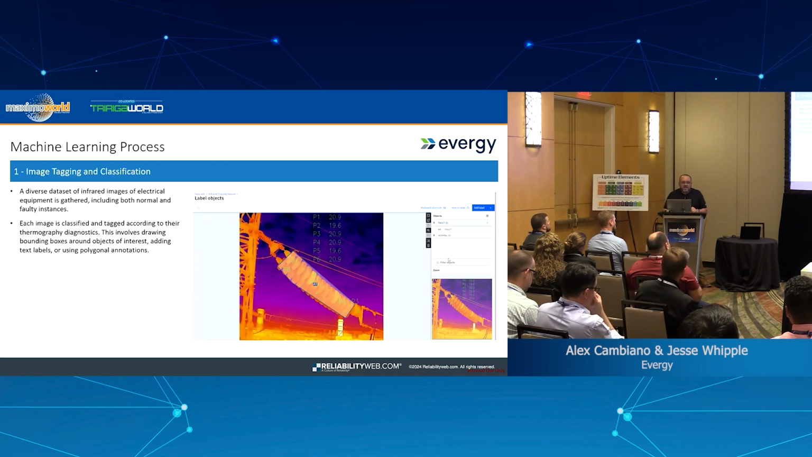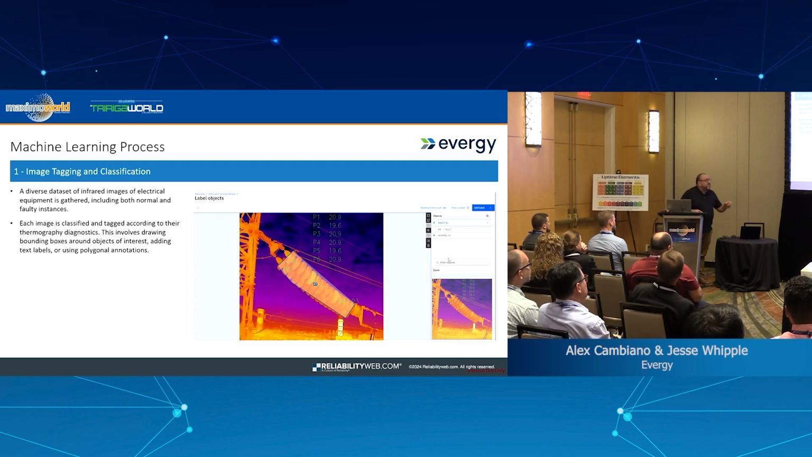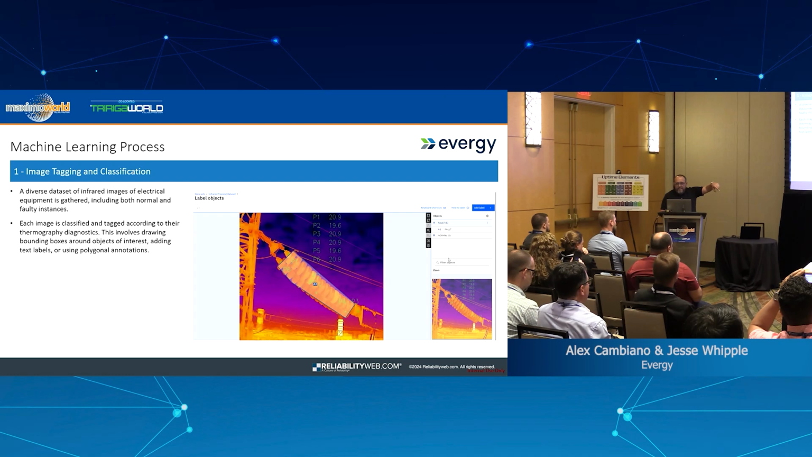So going down a little bit, this is the tagging and classifying process. As I mentioned, you can classify the images and you can go beyond. The tool allows you to select the exact area where you want the model to focus, right?